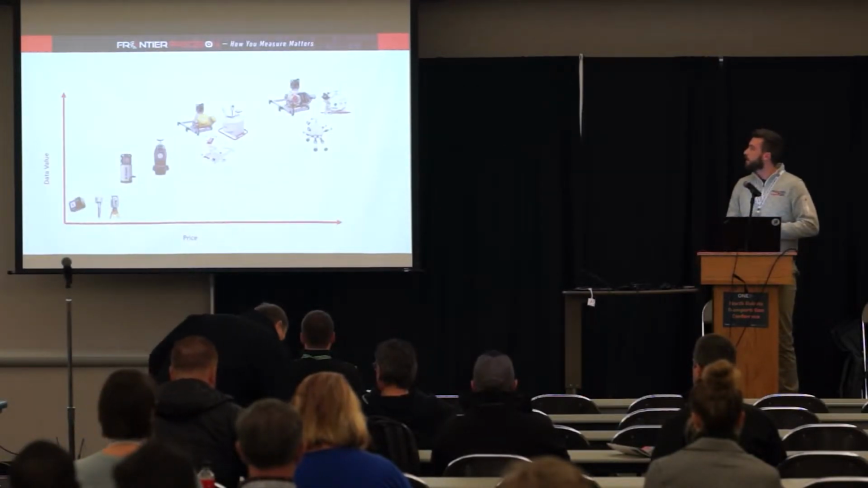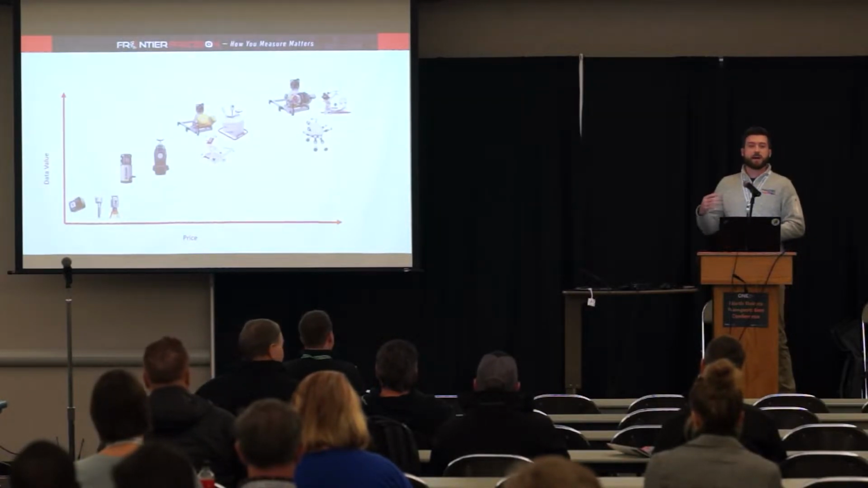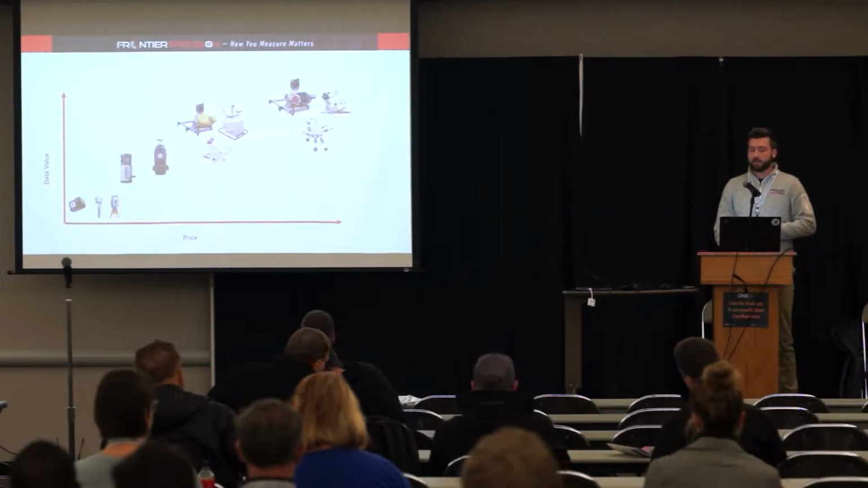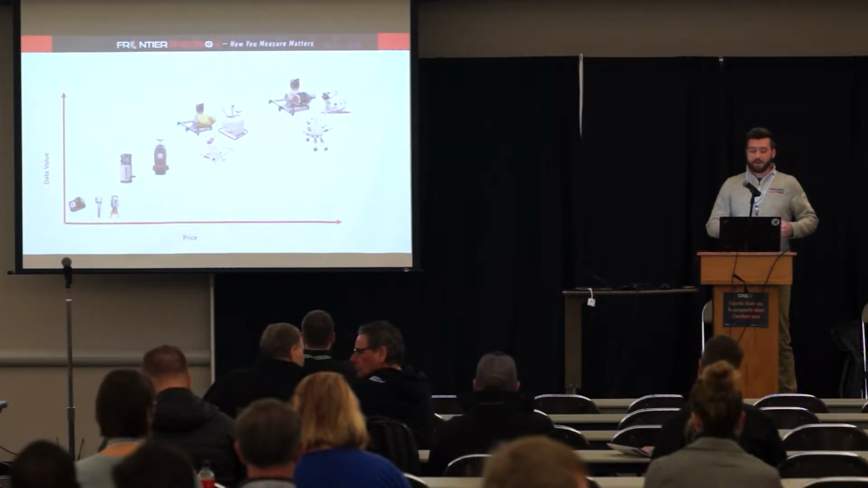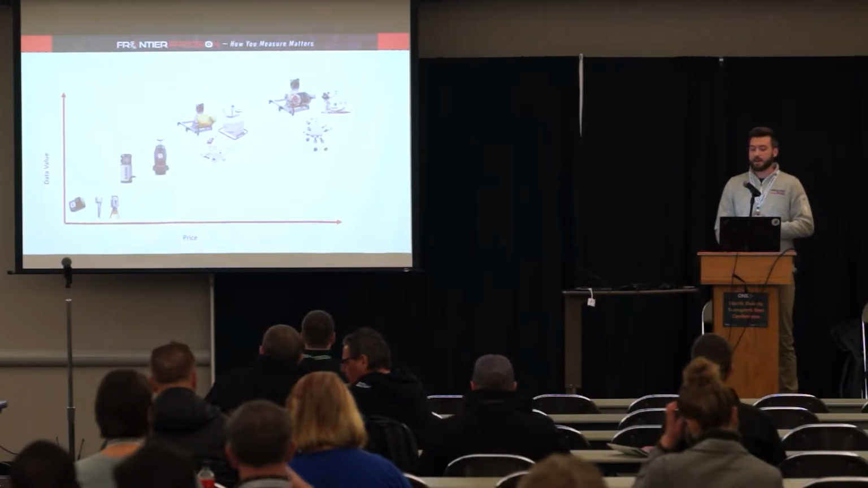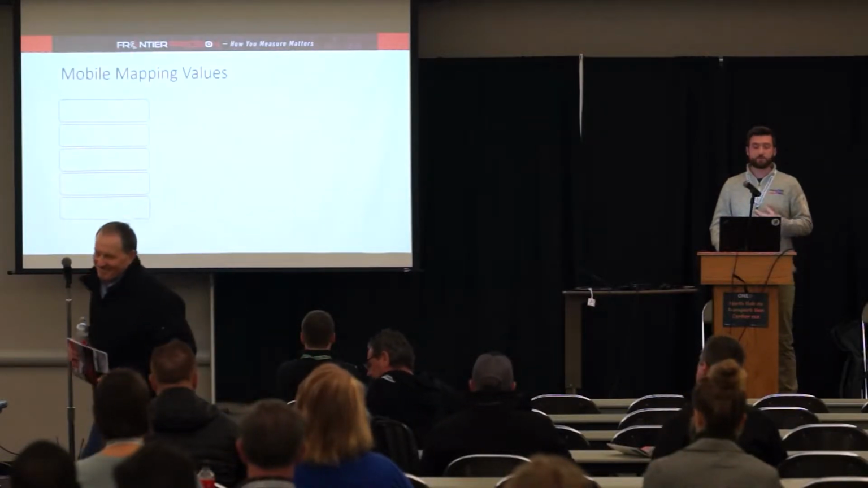Somewhere in that range. Then you get up into the high-end systems where you have much more high accuracy, outputting a lot more LiDAR information. So there is a data value increase as you increase in price here. And I'll talk about what kind of data we can extract out of these mobile LiDAR systems.